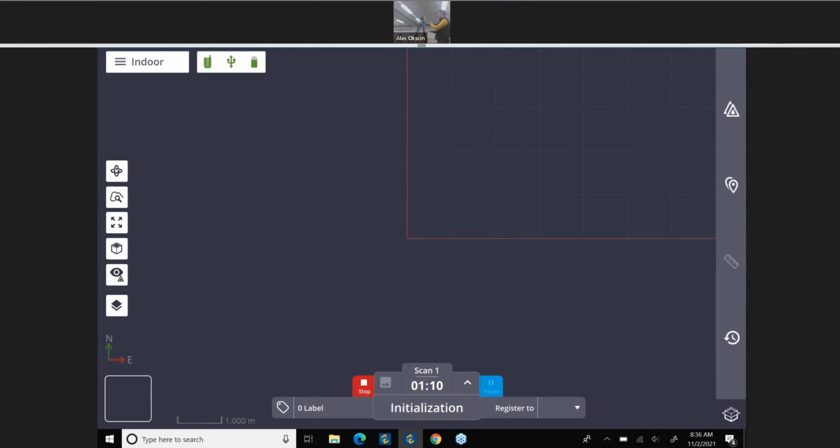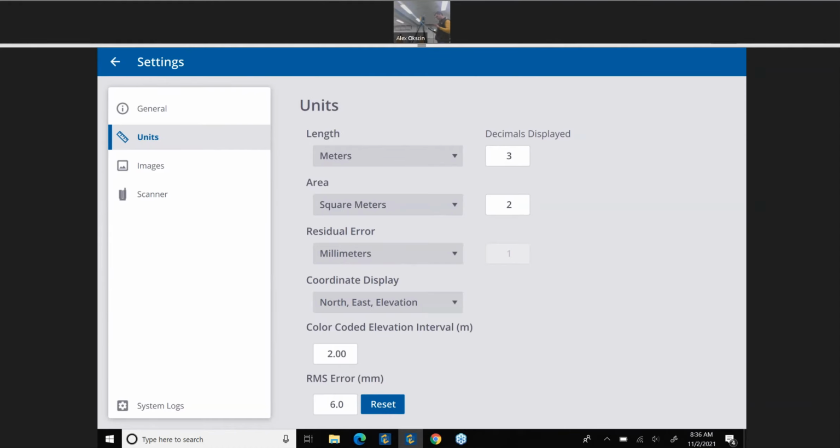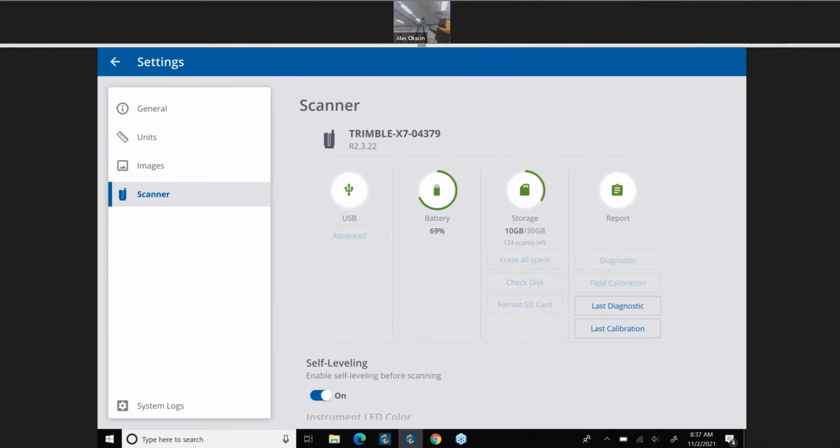We're doing a full calibration and tilt measurement right now, since it is the first indoor scan that I've activated in this project. And just in case you weren't able to see it, activating indoor mode is just right here. Once it's activated, it will remain on.